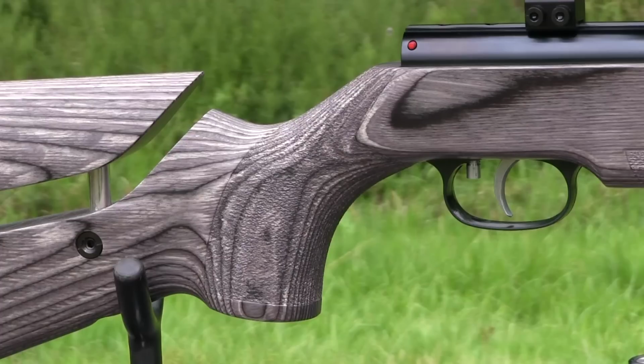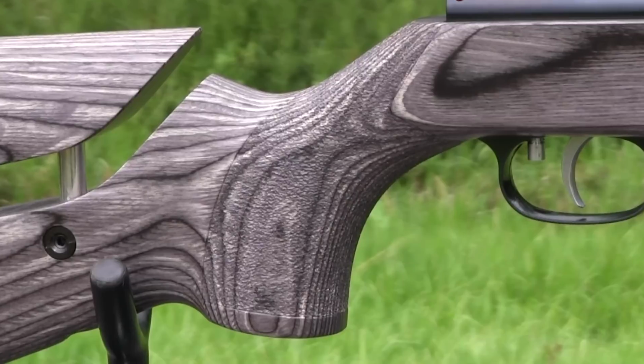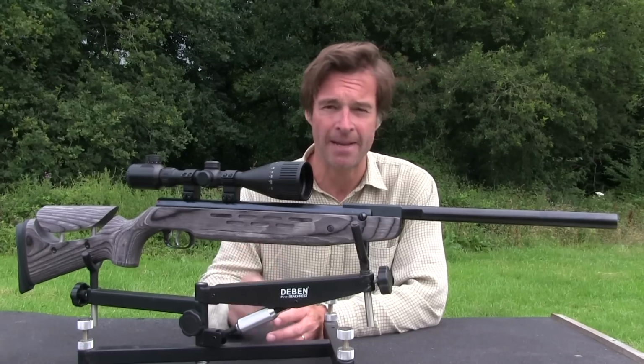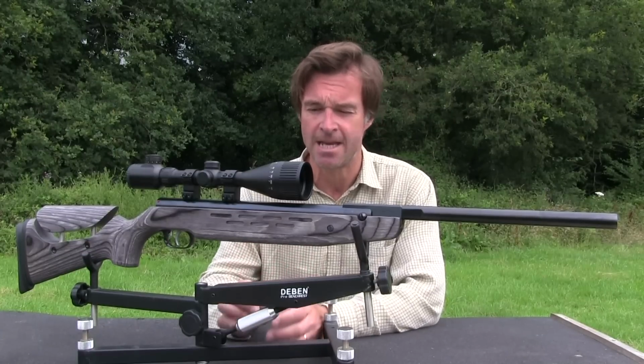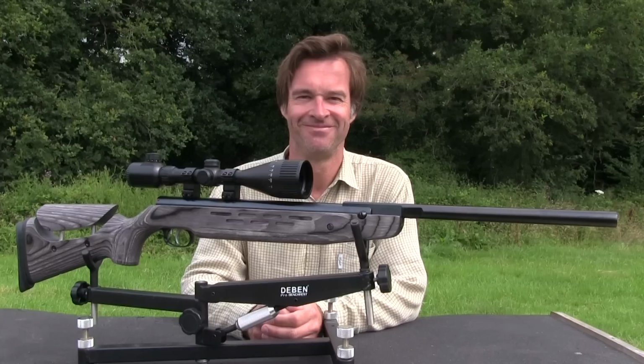The pistol grip is nice and steep and features really sharp, grippy stippling all the way around. The same stippling is also present on the underside of the fairly long forend, which also features some neat looking fake vents that also enhance grip.